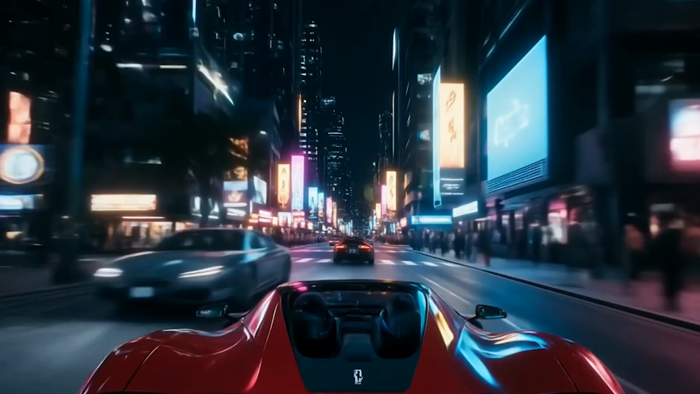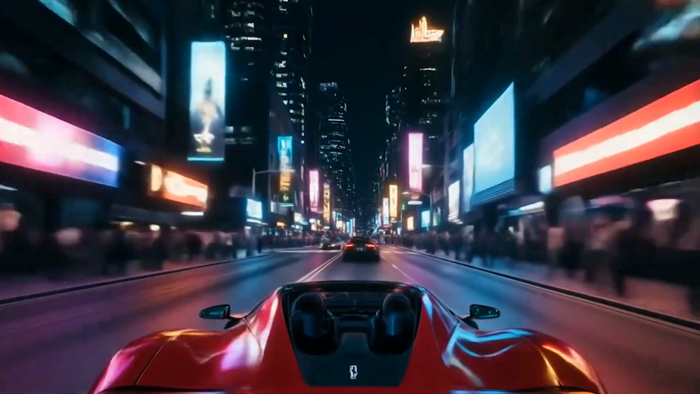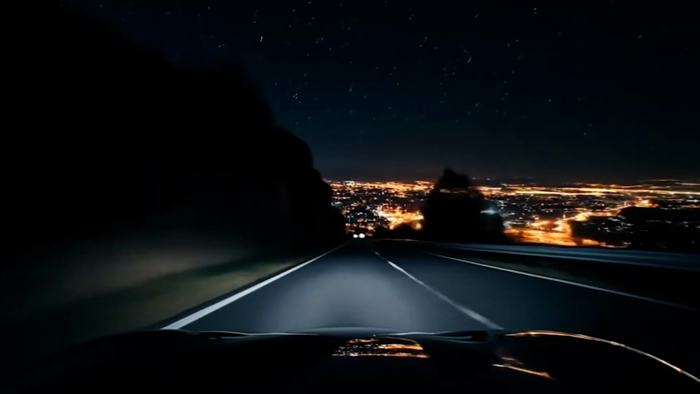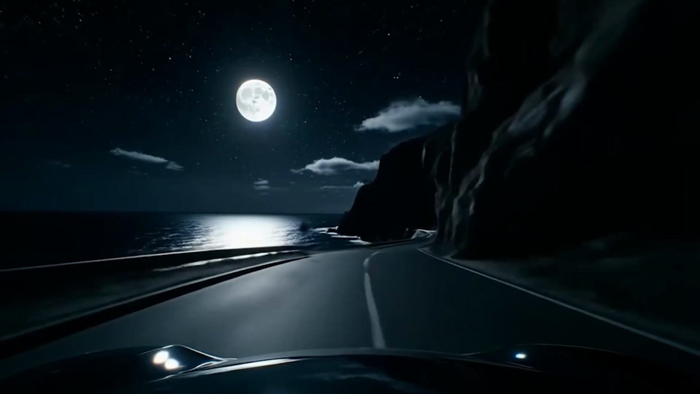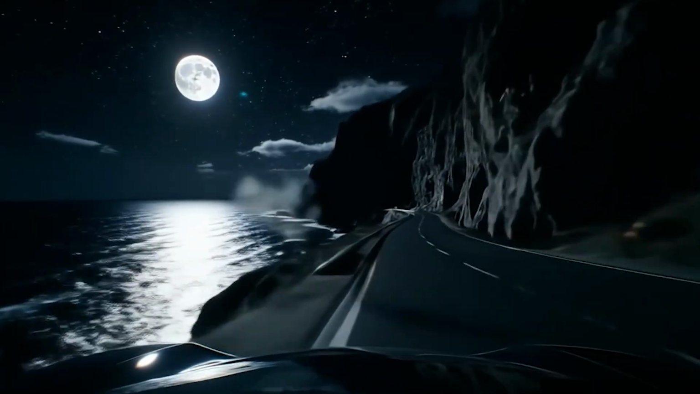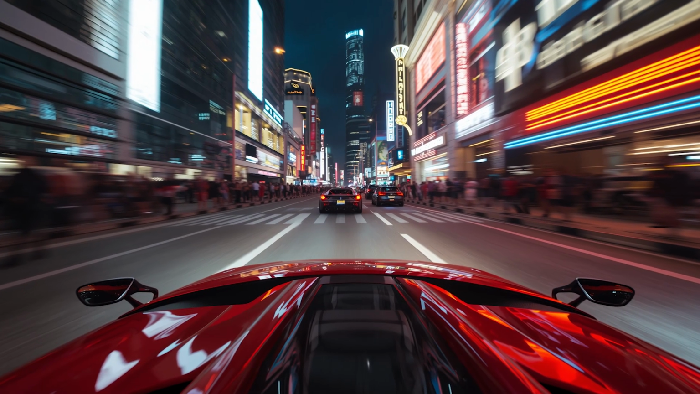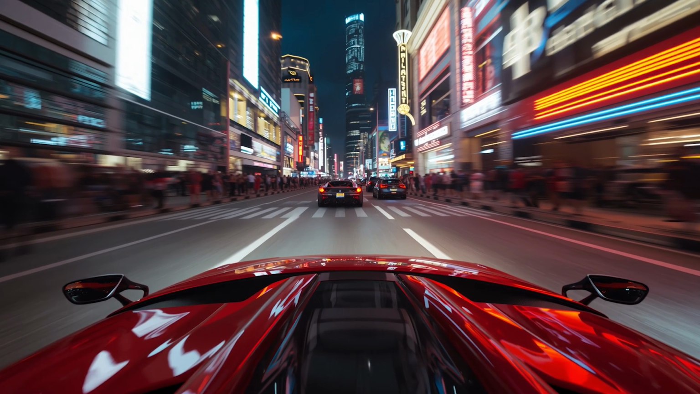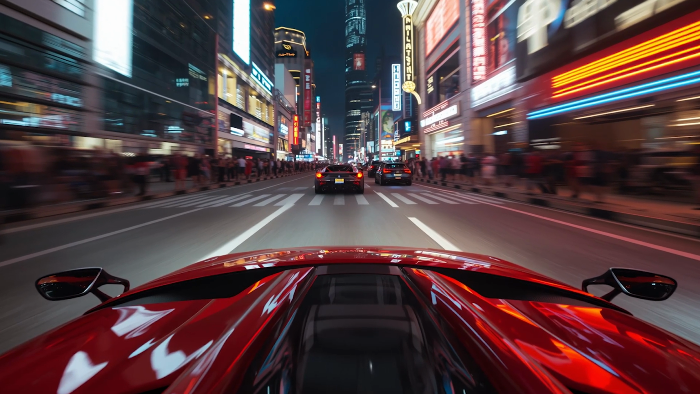Clubs pulsing with light, rooftop bars alive with music, luxury boutiques shining like gems. The nightlife surrounds you, and the Ferrari becomes the star of the stage. Crowds glance, phones rise, and every head turns as the crimson streak slices through the avenues. The engine's roar mixes with the city's rhythm, creating a soundtrack no DJ could ever match. Every acceleration feels electric, every gear shift a celebration of power.